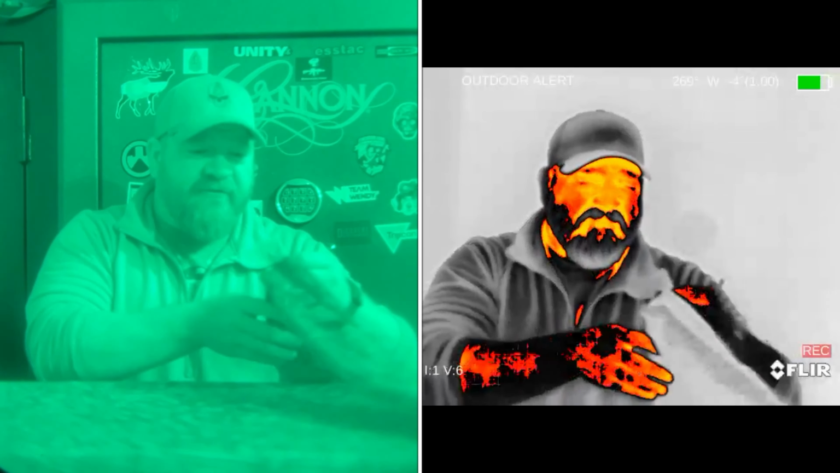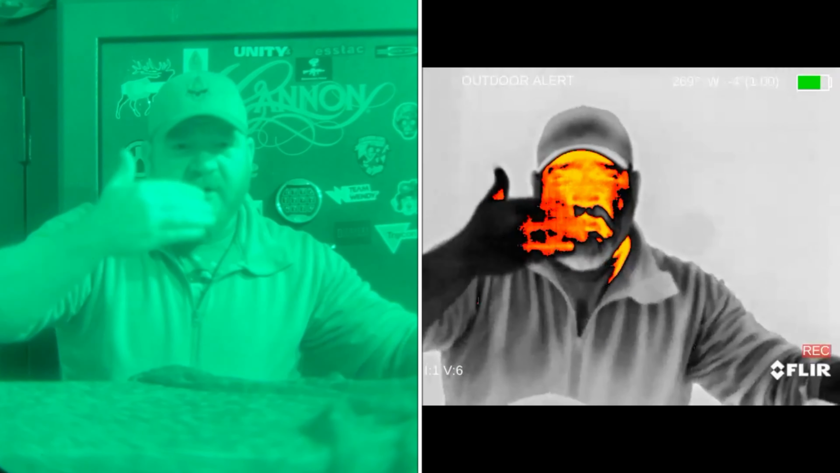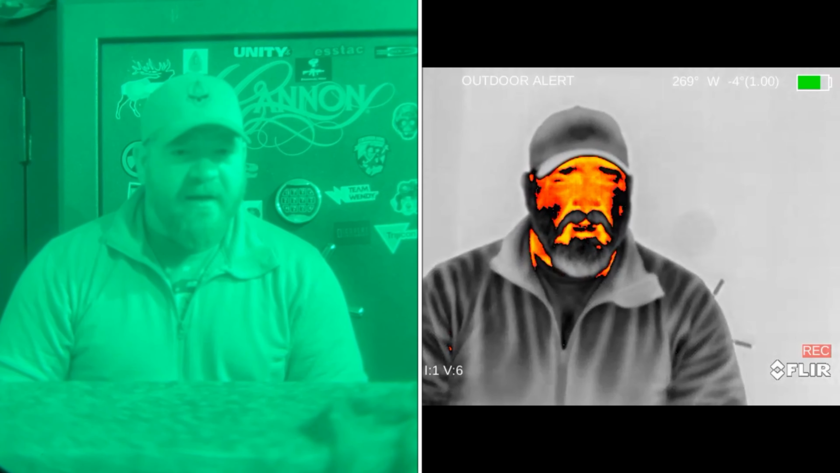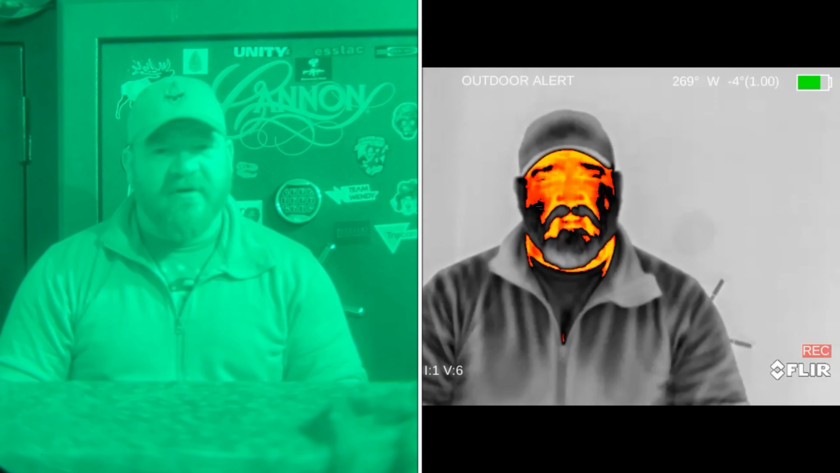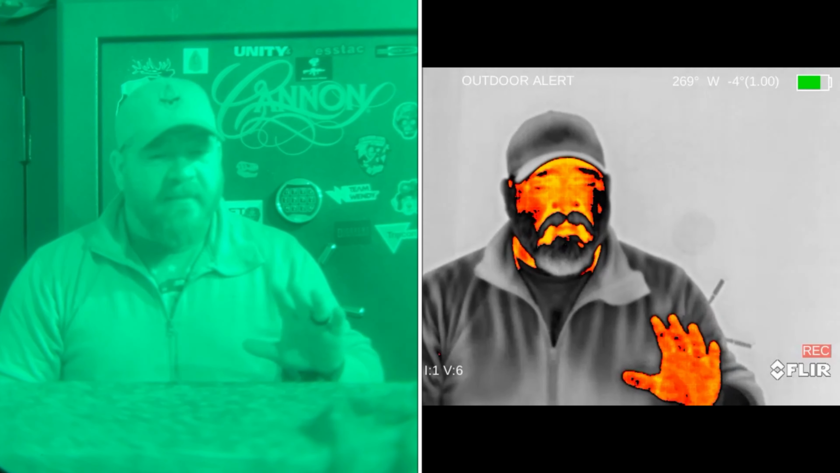Glass is a solid object. Just because it's opaque and we can see through it doesn't mean the thermal can. The thermal image gets stopped at the glass pane because, again, it is a solid object. Thermal is able to see me right now, through this veil, because of all the tiny little openings in there. There's no solid object between myself and that thermal lens, and so it's able to see me. Once you put any sort of a solid object, whether it's opaque or not, it cannot see through it.